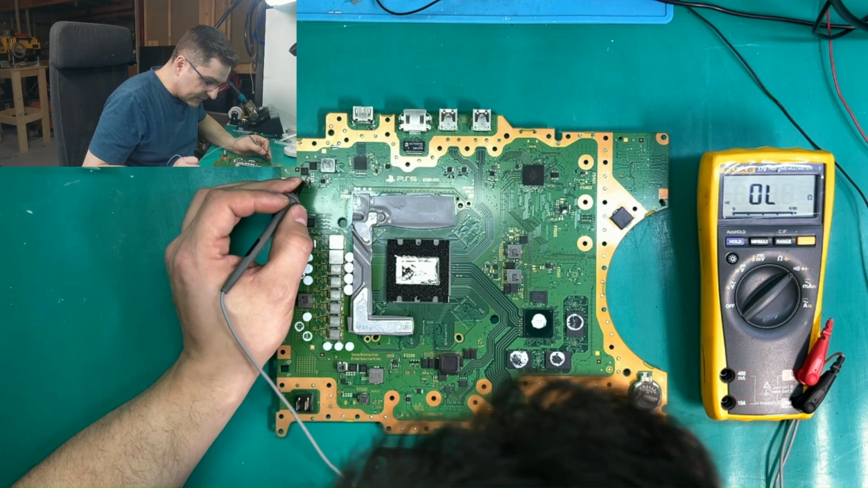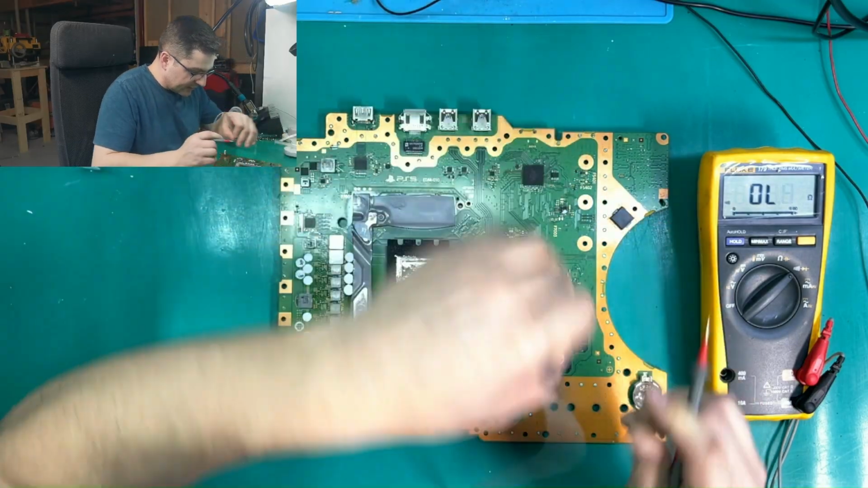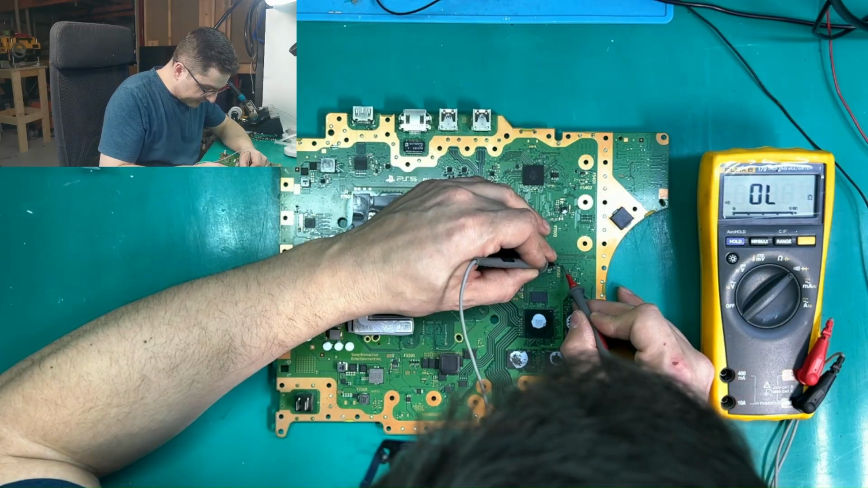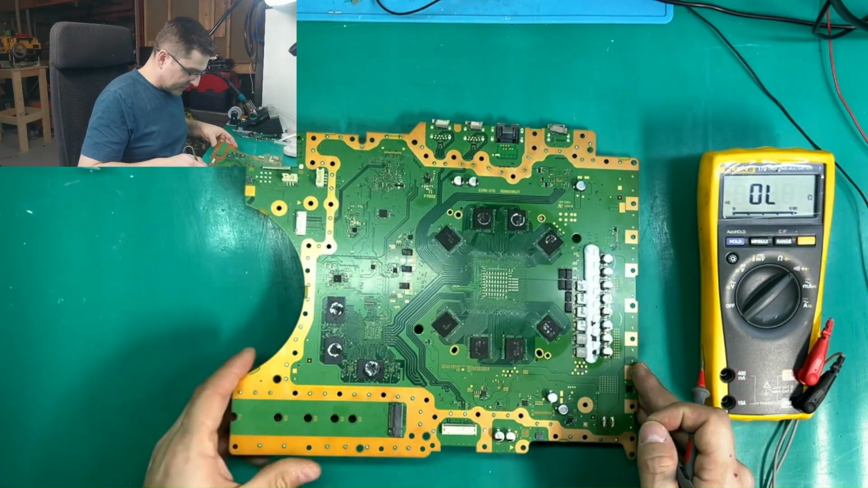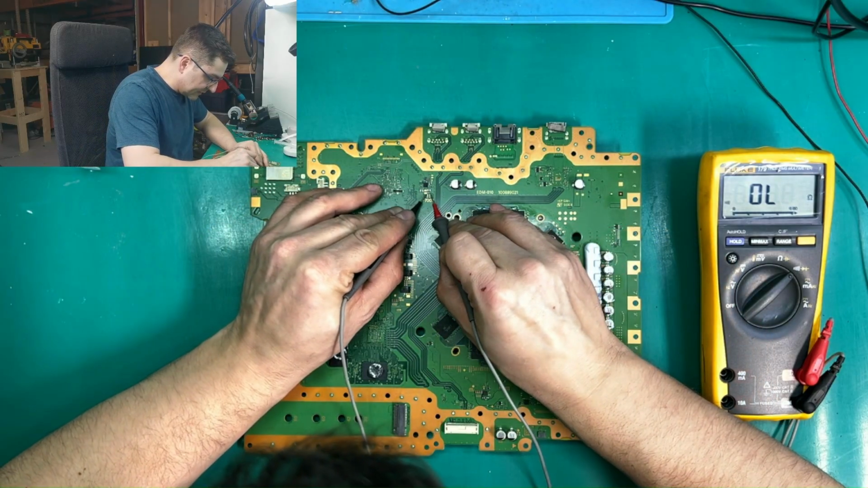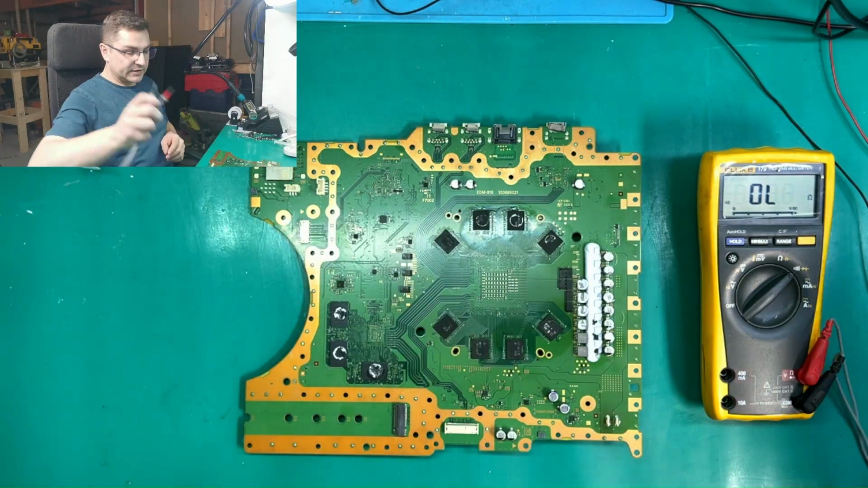And I believe these here, F5401 working, 5402 working, 7003 working, 7502 working. So let's flip the board and let's find fuses here. So we have a fuse 7002, and this one has a large resistance, so it's definitely broken.